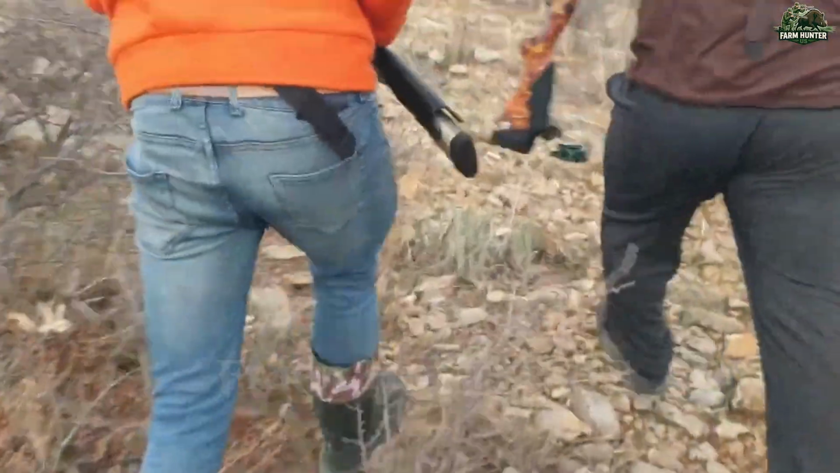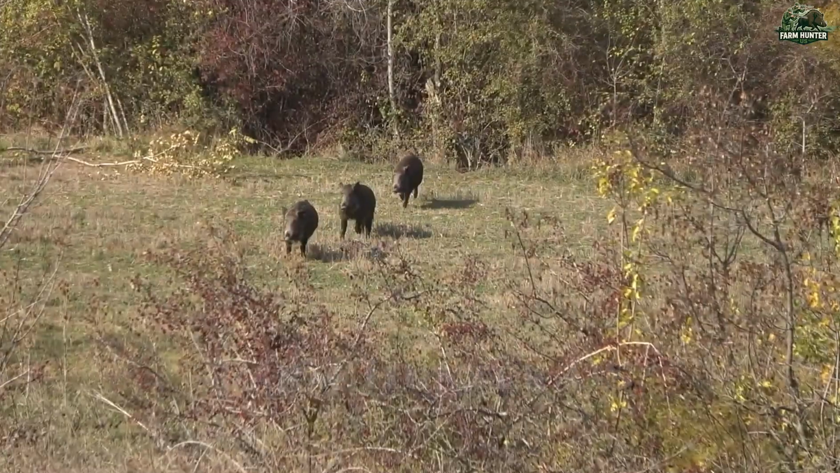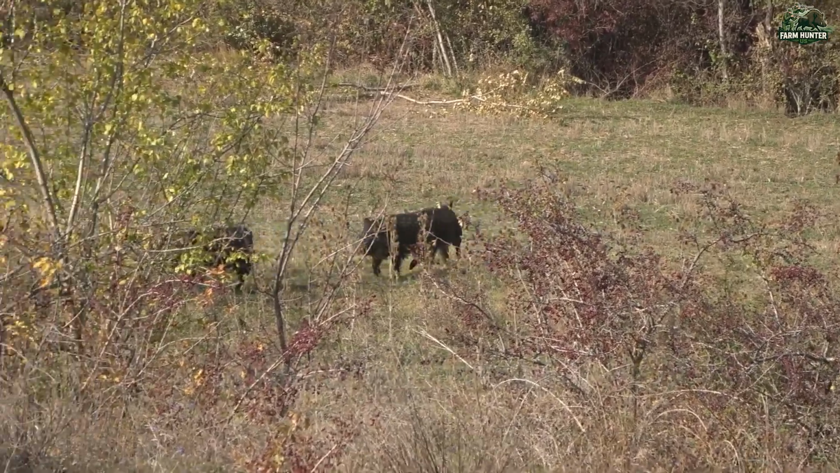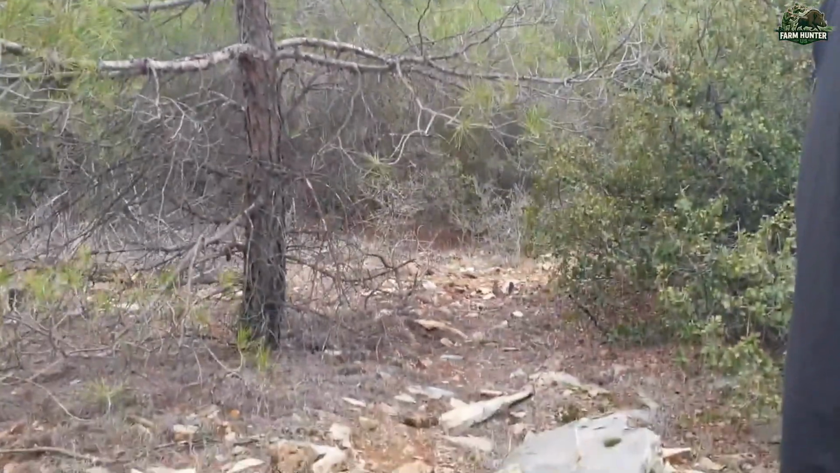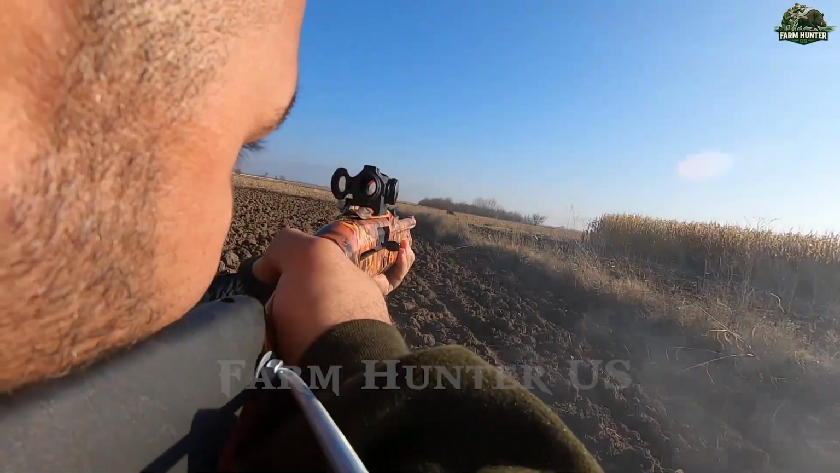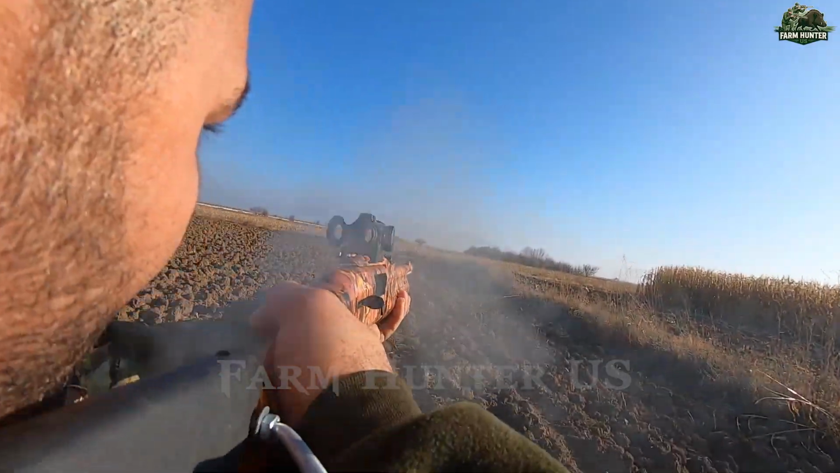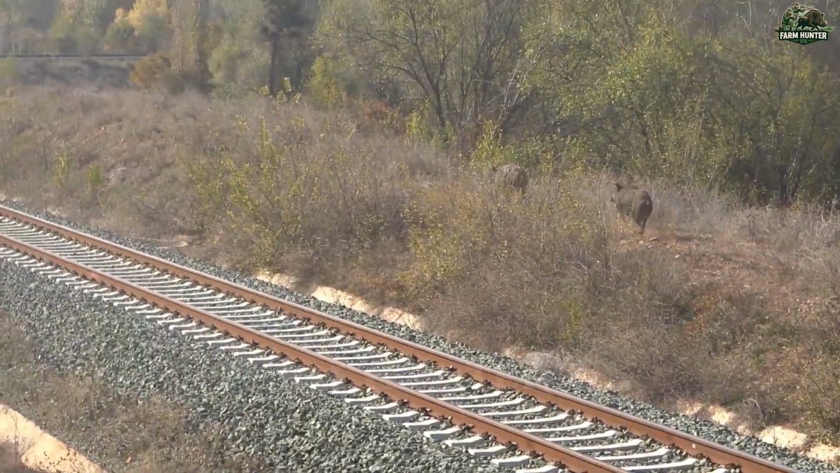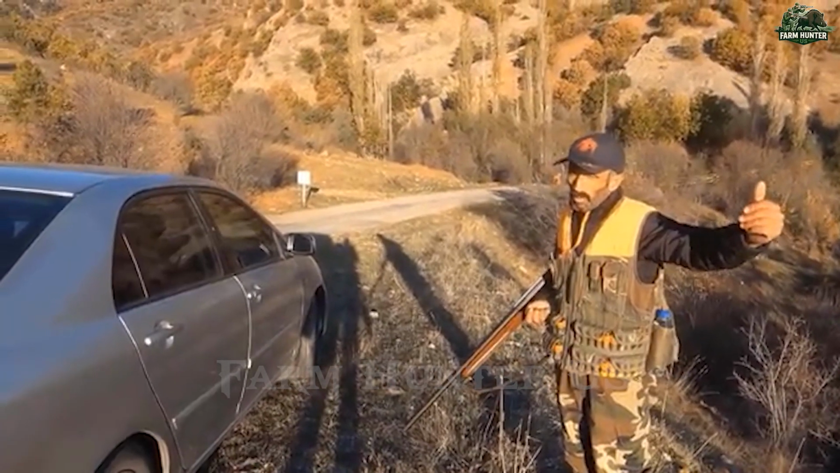Meanwhile, Baldric, one of our most experienced hunters, had eyes on an entire sounder, a family group of boars, near a thicket. Rather than rushing the shot, he waited behind a tall tree, letting the group settle and relax. Patience paid off. When two of the largest males moved into the open, Baldric unleashed a thunderous shot that echoed through the forest.